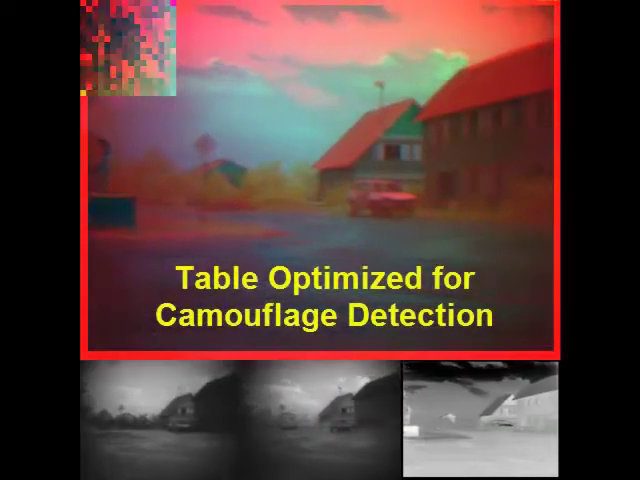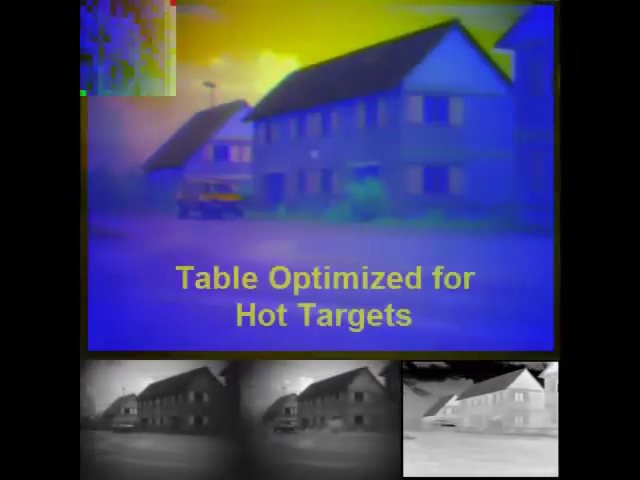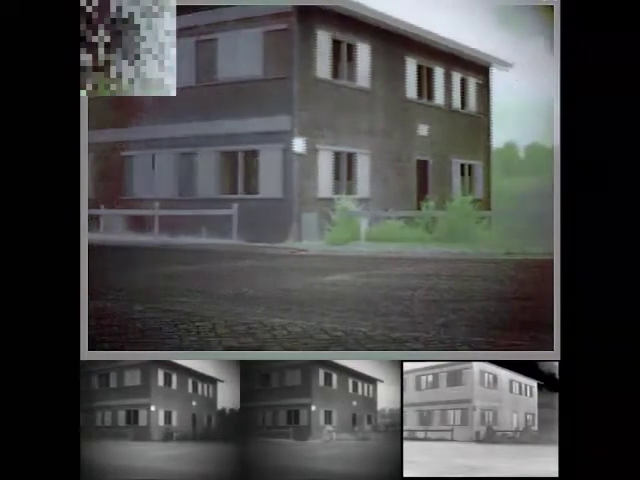Here we show how the color tables that are used to produce the color-to-night representation can be changed real time. Different applications require different color mappings. For instance, urban reconnaissance requires an optimal representation of man-made objects like buildings and streets. Search and detection requires a representation in which visually camouflaged targets pop out. Navigation requires a representation in which roads clearly stand out against water or grass. The color tables can be swapped in real time. It's an operation that requires no computational effort whatsoever and can be done on the fly in real time.